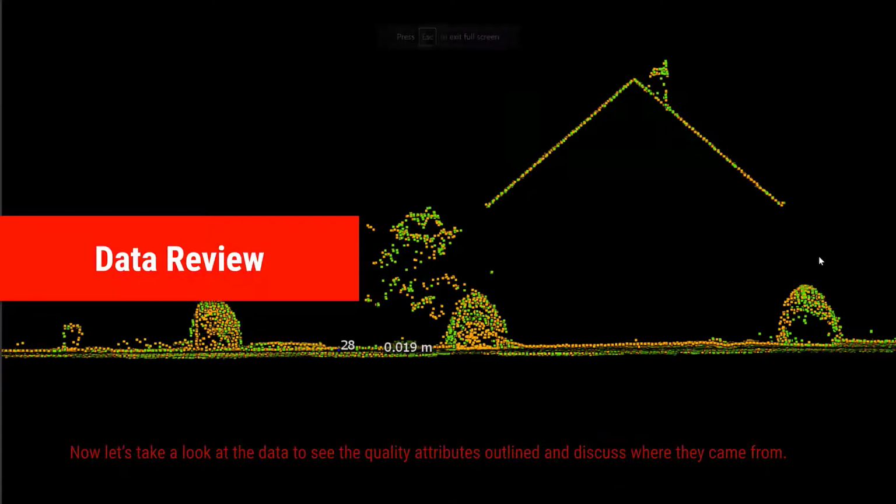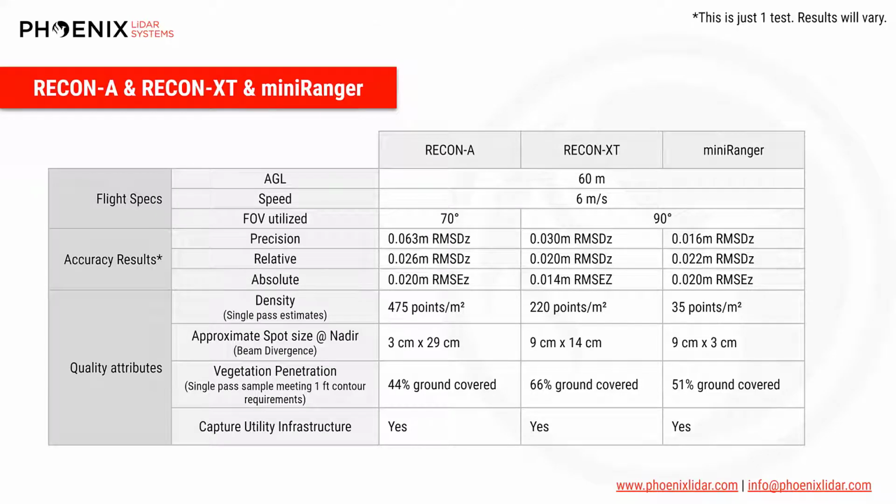Now let's do a quick summary of the results. As we can see, the payloads were all flown at the same height and speed for fair comparison. The FOV of the Recon A is 70 degrees fixed downward, while the XT and miniRanger are 360 scanners, which we set to 90 degrees in aerial scanning applications. This does give the XT and the Mini more multi-platform flexibility. For accuracy, we can see that precision was best on the miniRanger, with the XT showing about double the thickness and the A about 4 times the thickness.